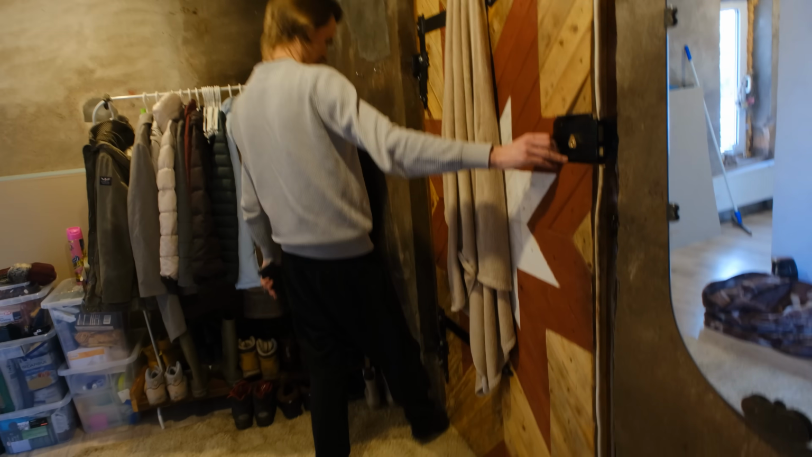Did we ever check the door opens? It opens enough. It's okay, good. It's a bit of a bump there, so that needs to be solved a bit.